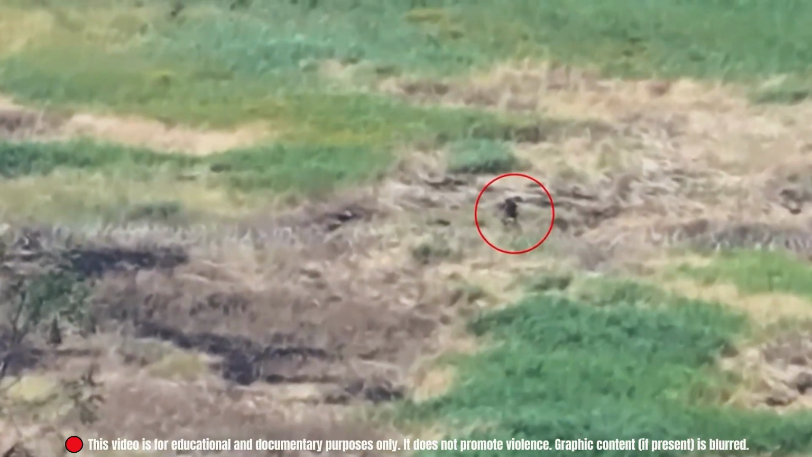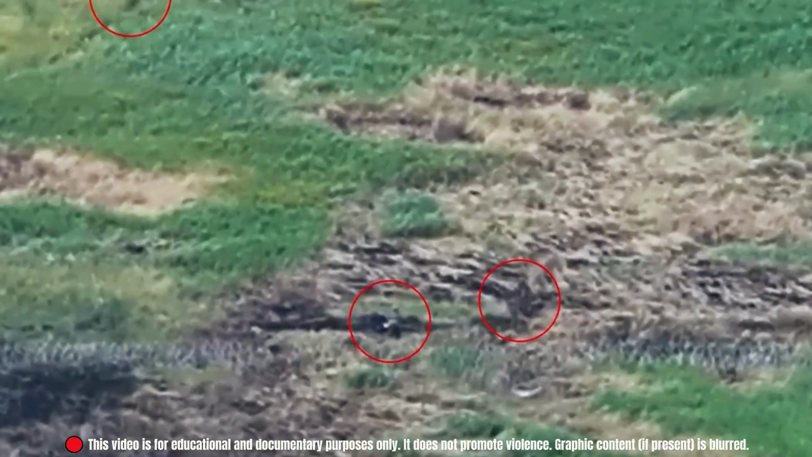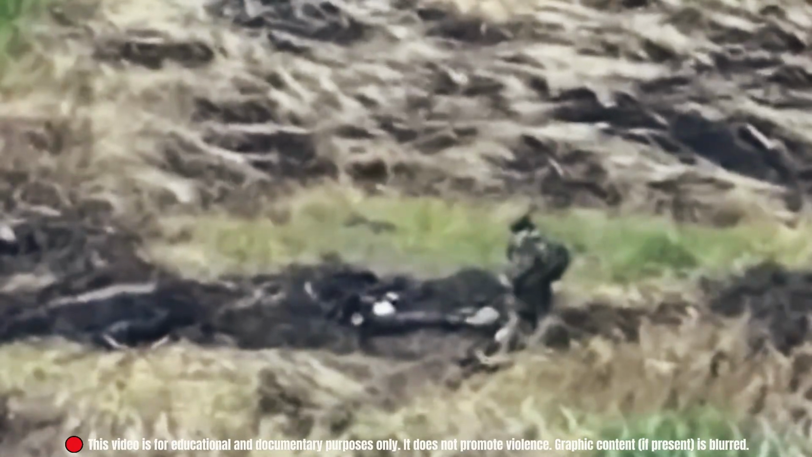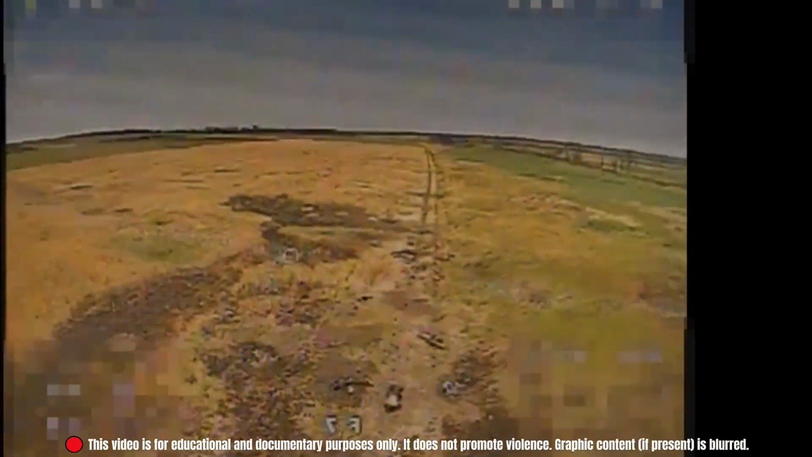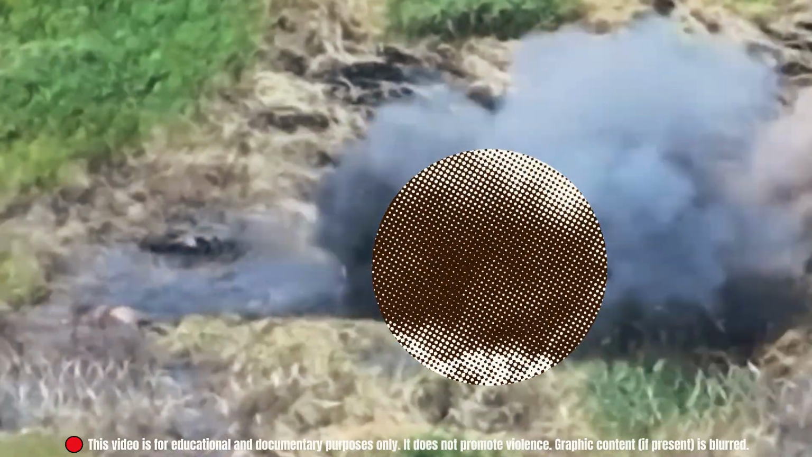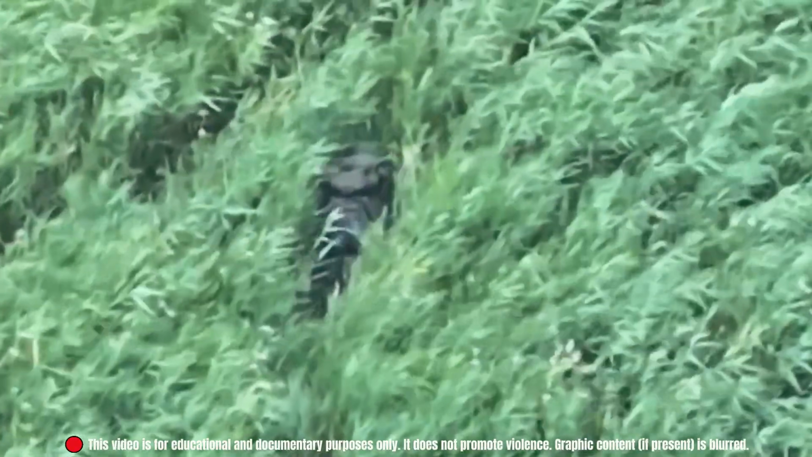Drone operators from the 414th Brigade monitored the tall grass field where a group of Russian soldiers was retreating from the front. One of them stopped, sat down, and pulled out a milk can. Another stood nearby on watch. An FPV drone locked onto the group and accelerated. One soldier spotted it. He fired, but the drone was faster. It struck. The soldier beside him stood up, tried to run, but stumbled. A second drone caught up and finished the chase.